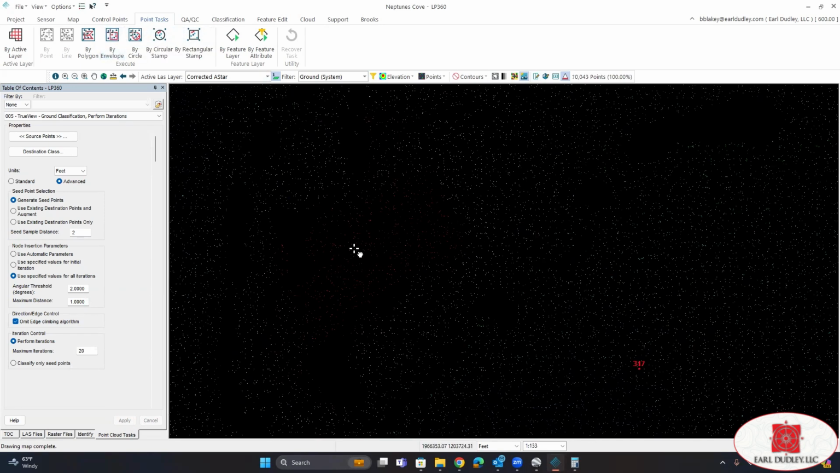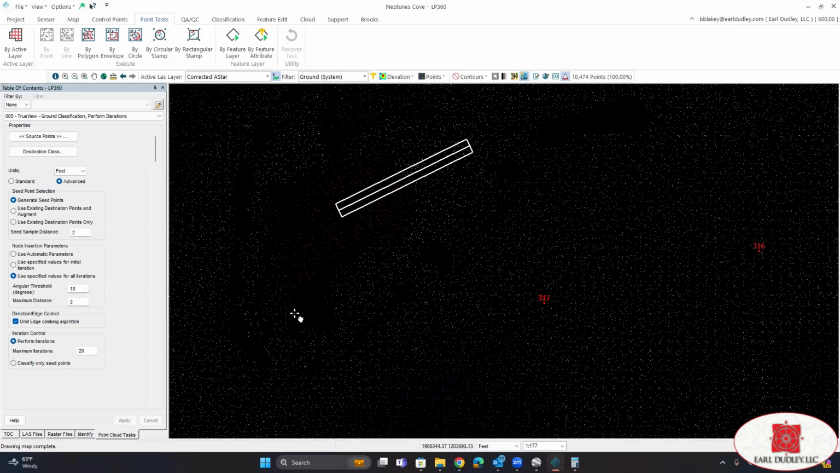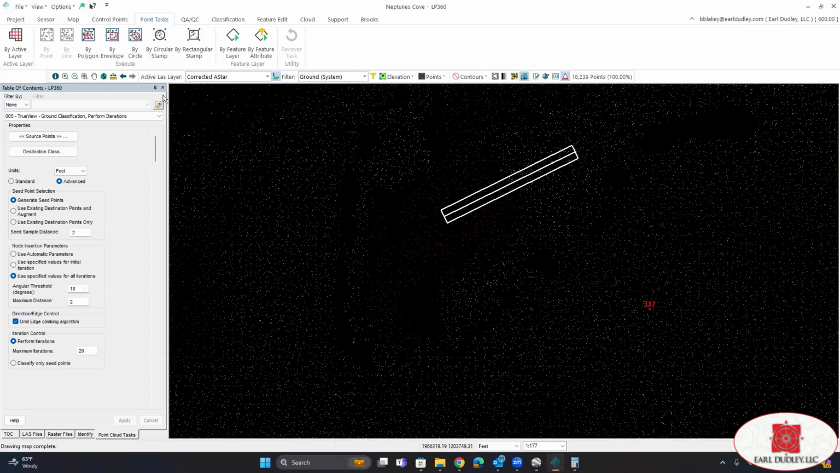Now, sometimes if you've got a really steep angle, you may need to adjust your angular threshold. So we can even try, say, 10 degrees. And maybe even go 2 feet, but you just got to be careful with this, especially if you're in vegetation. This is wide open, so I'm not too worried about it. But if we're in vegetation, and you start getting really aggressive with these angles and these distances, you could run the risk of inadvertently classifying vegetation. But again, this is fairly open, so I'm not too worried about it.